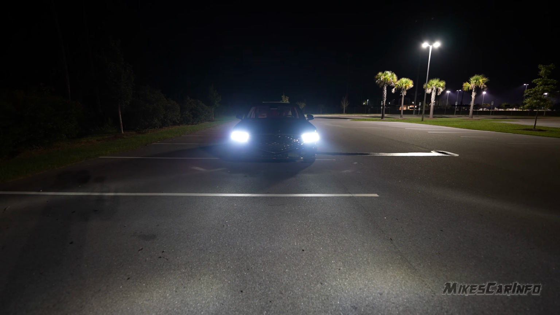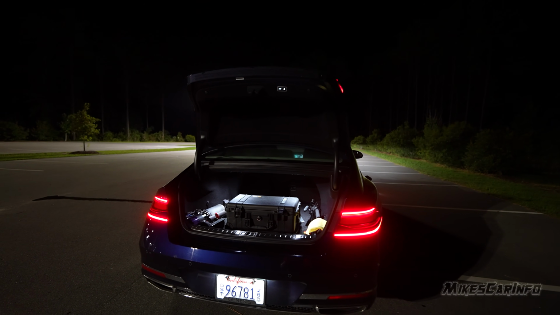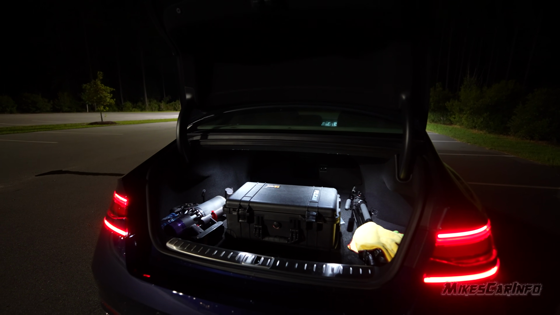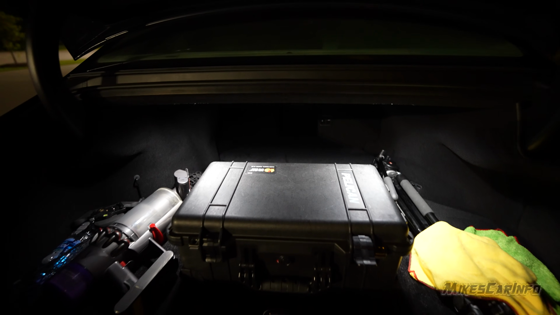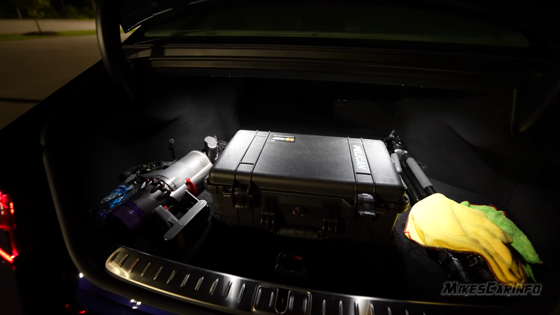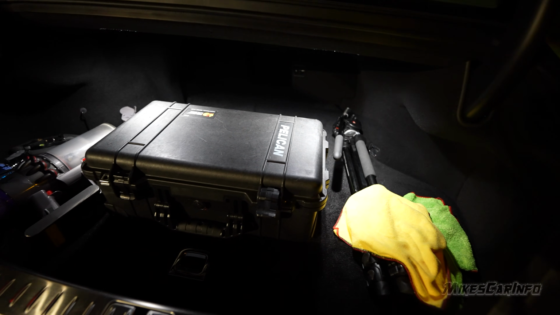They all work together. All those lights work together. The cargo area has 2 LED lights that are quite bright. You can see them right under here. There's one on the left side, one on the right side. You can see those, and they do a decent job, even with the black interior, of illuminating, because they're so bright, and there's 2 of them. And they're in that center position.